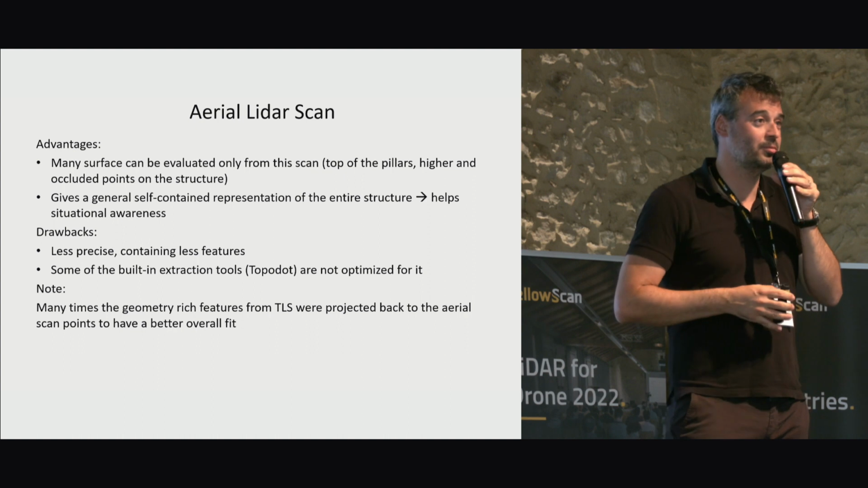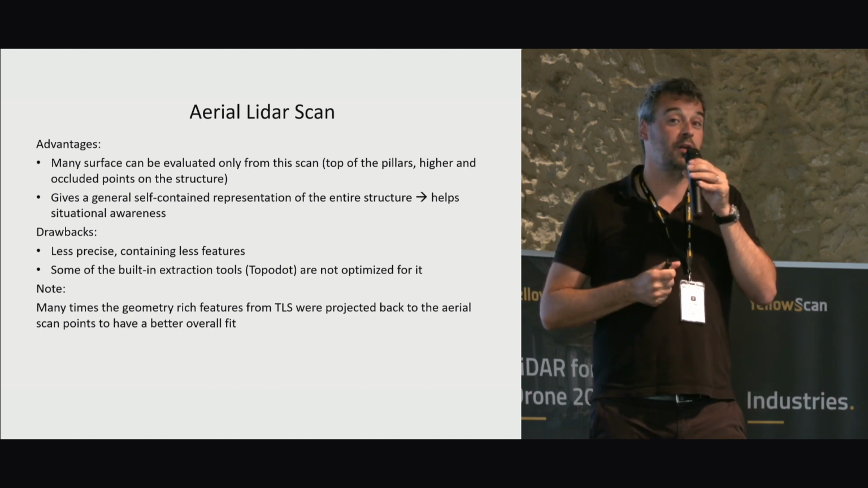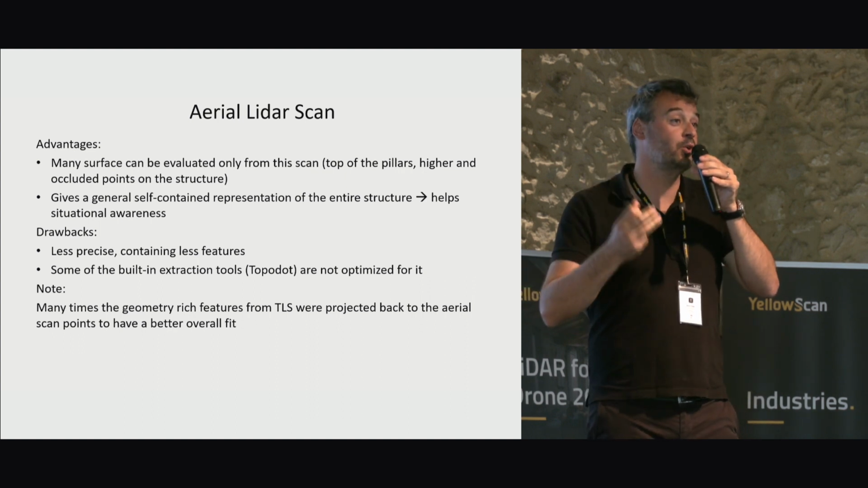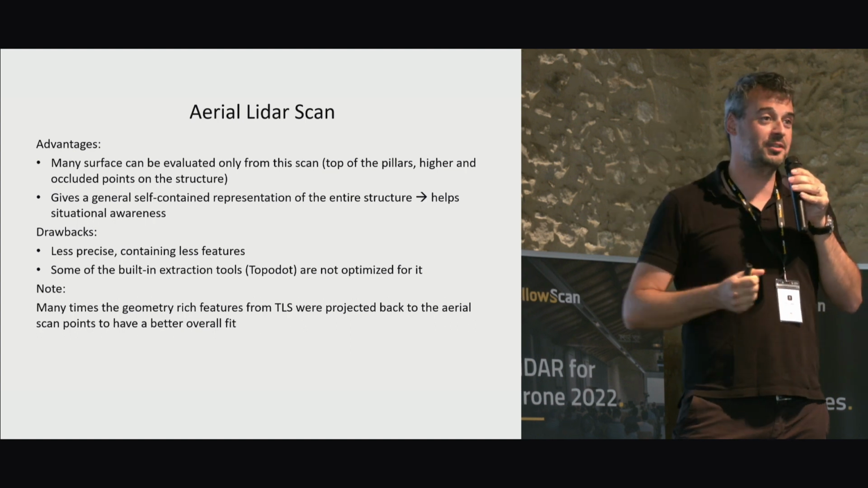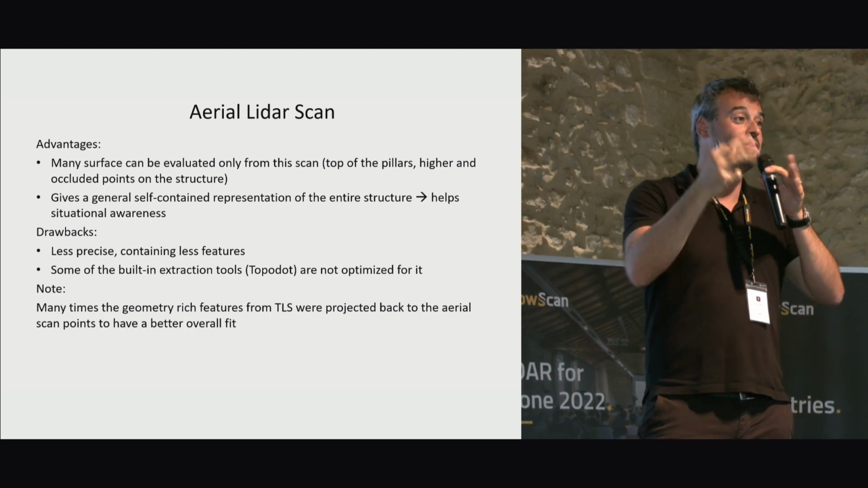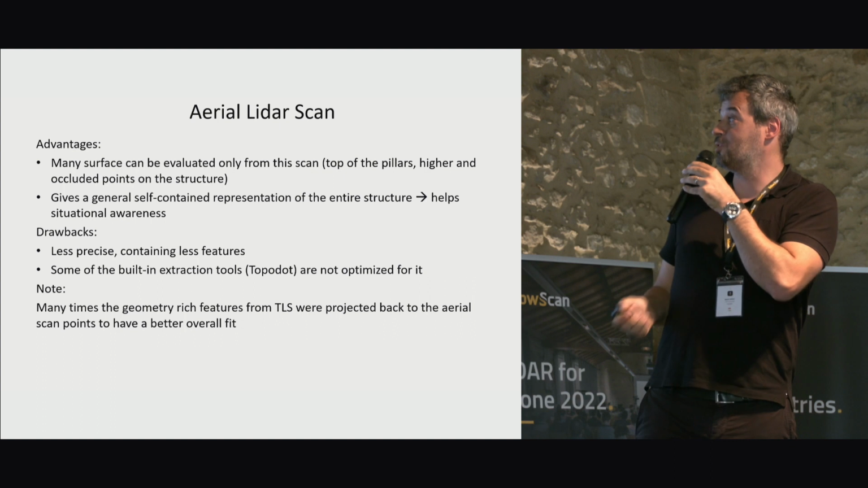And of course, the big advantages of the aerial scan. It contains the most amount of surfaces, and many things can only be evaluated from this one. It's also very good in the sense that it gives you a general overview. So if there's a data processing team working remotely who have never seen the bridge, this would be the first thing to give them so that they are able to see where they want to start, how they want to intersect or dissect the project.